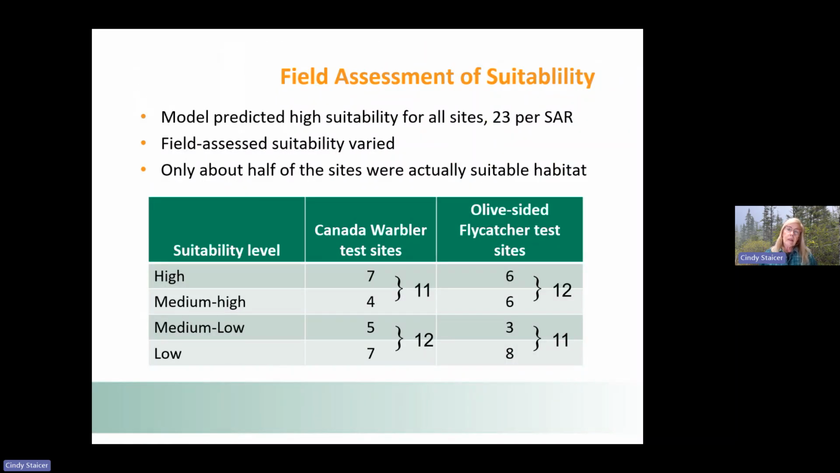So when we compare all of the sites together, the model predicted high suitability for all the test sites, but their field assessed suitability, based on what the habitat actually was at the site, was variable, and only about half of the sites were actually suitable habitat.